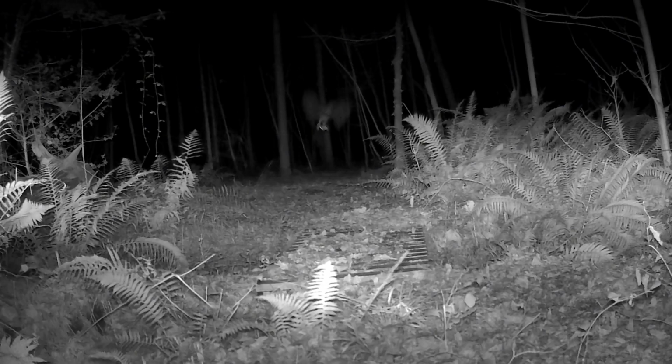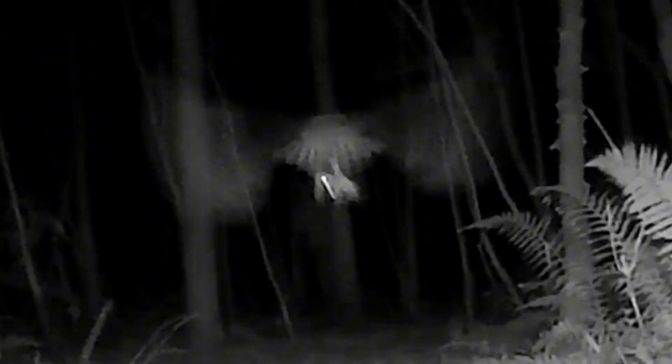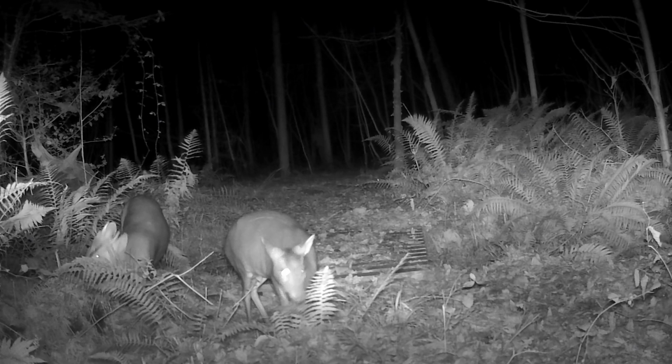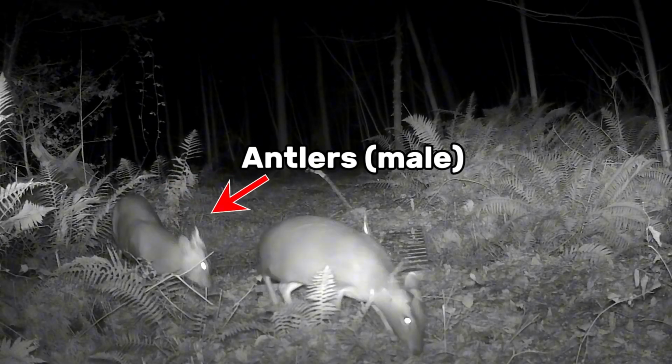And if you saw there, that was an owl with something in his talons. Look at that, right there. Maybe that's the end of our mouse. So now you can see two muntjac. This is a different pair because you can see the one on the left has got antlers. So that's the male.